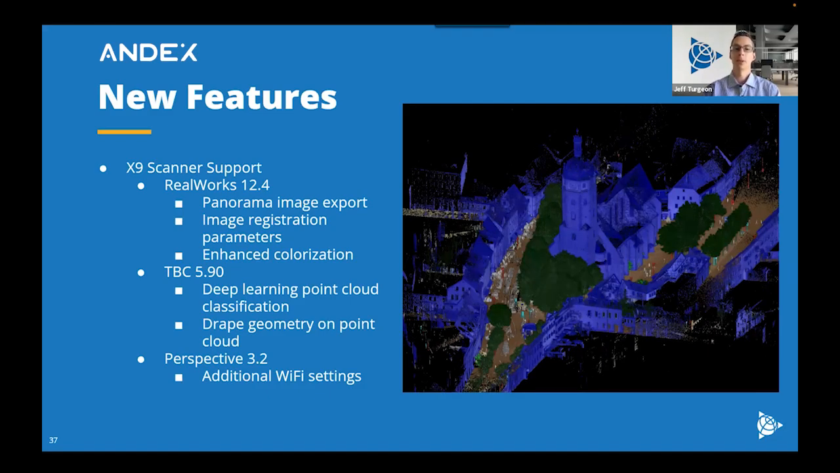You get these out of RealWorks, but additionally, you get the registration parameters for your images. So if you want to take those panoramic images to a different software system for viewing in station-based view, they will be aligned correctly to each other for orientation and position. And then, of course, the enhanced colorization, which has been updated within Perspective. This also carries through to RealWorks and TBC. So your point clouds will look very sharp.